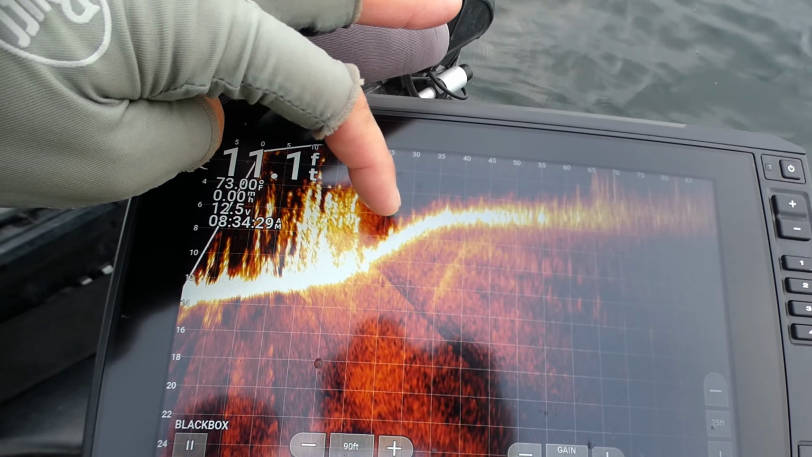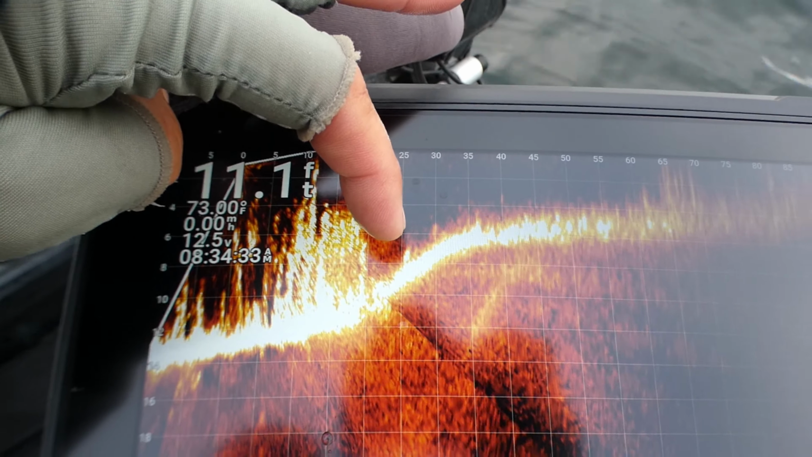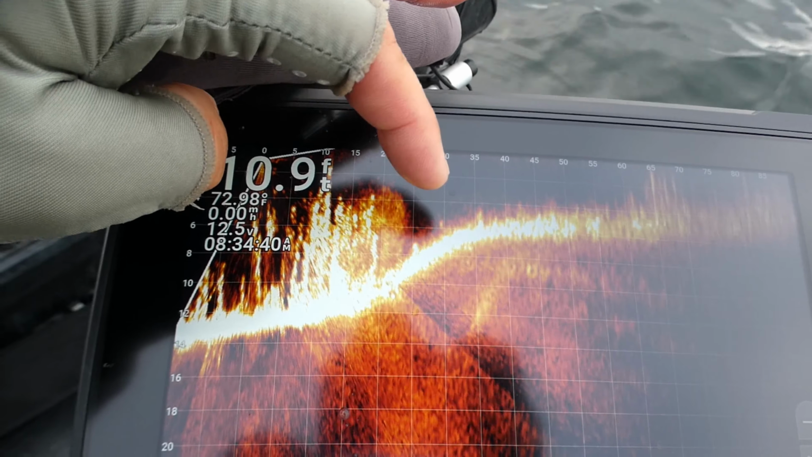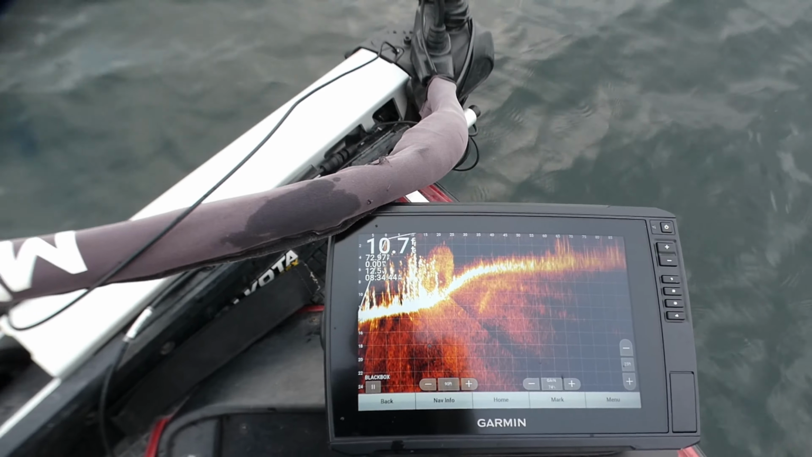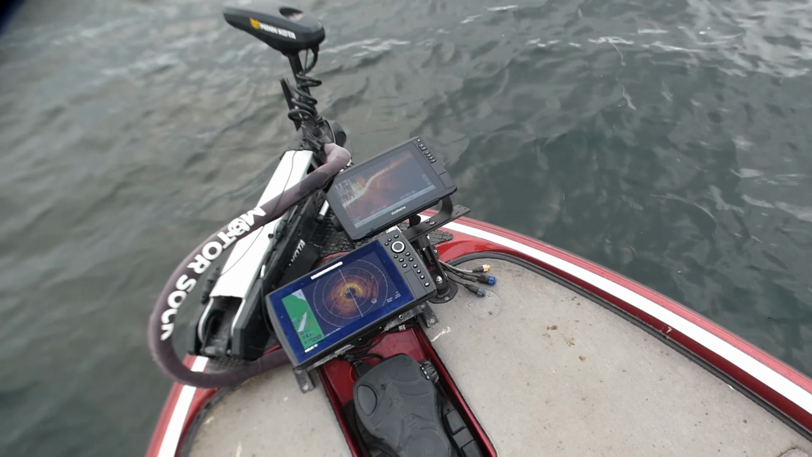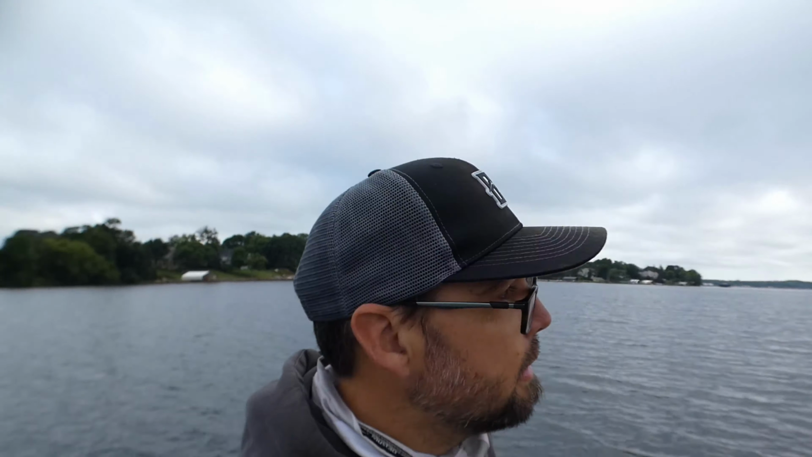Now if you're really using the live scope hard, you can see that one right there, that thing that's moving by the bump. Yep, that's a decent sized fish right there. That's a solid one. And you're just following it with the trolling motor. If we were really using the live scope, you turn it and just keep it that way and follow the fish, but there's enough in this area. But what you didn't see in the first part of this is we came over this spot and I marked some fish.